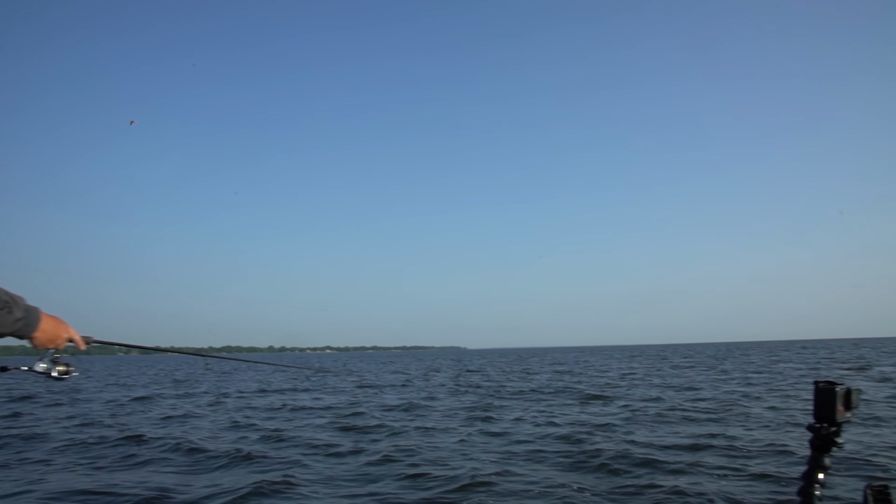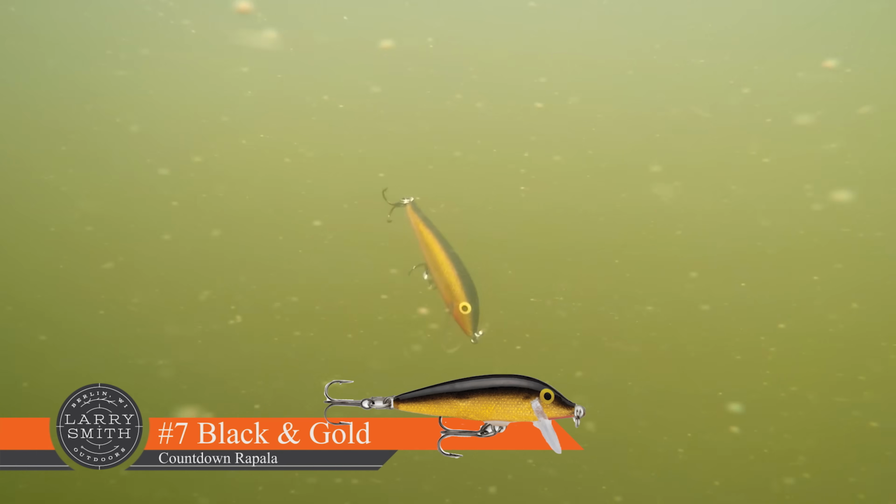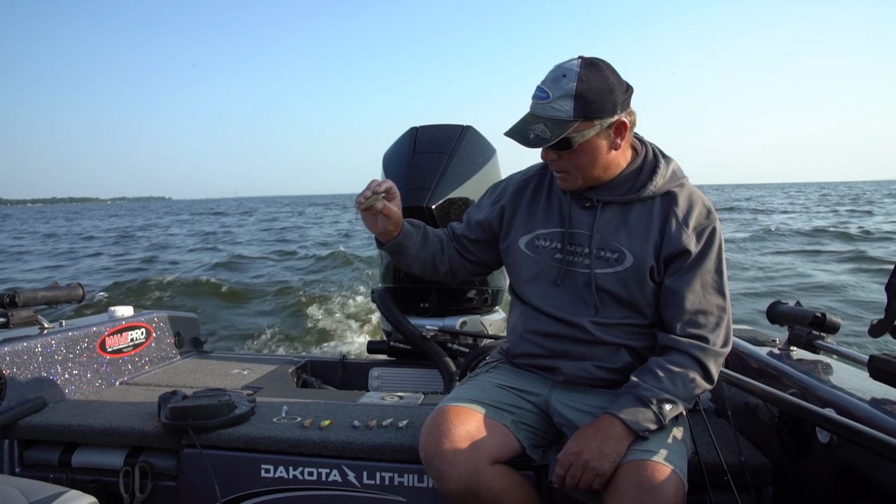And to be honest, we've got 2 to 3 inch minnows out here, and this is exactly what they look like. So the fish love them, great bait to cast. Perch is a go-to, black and gold is a go-to. We've done well on the trouts this year.